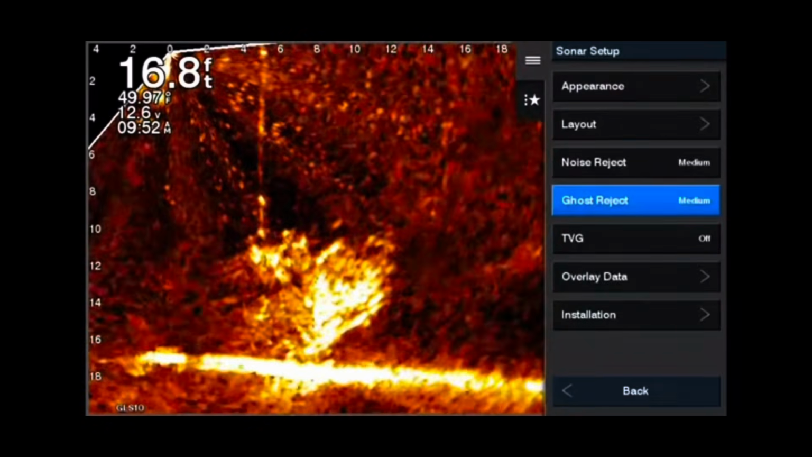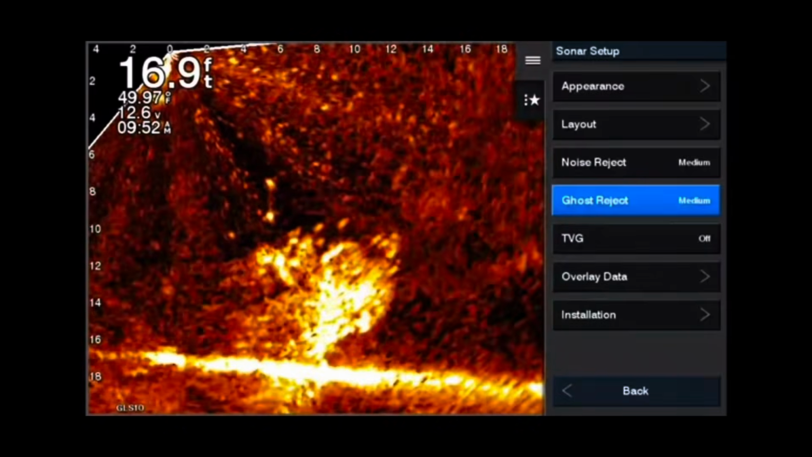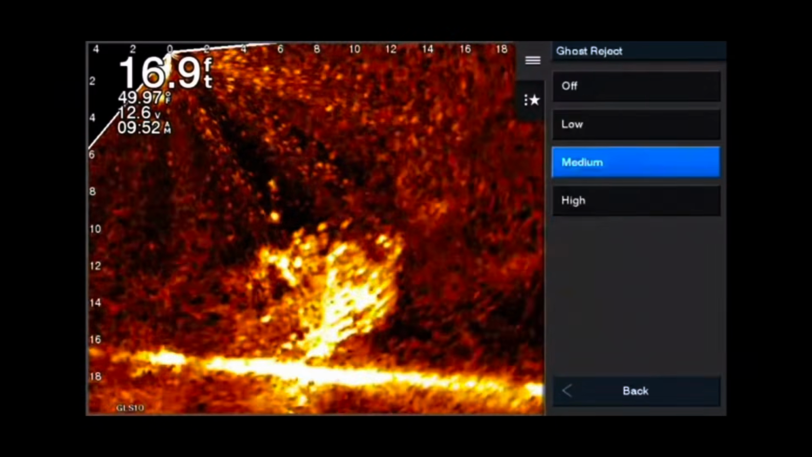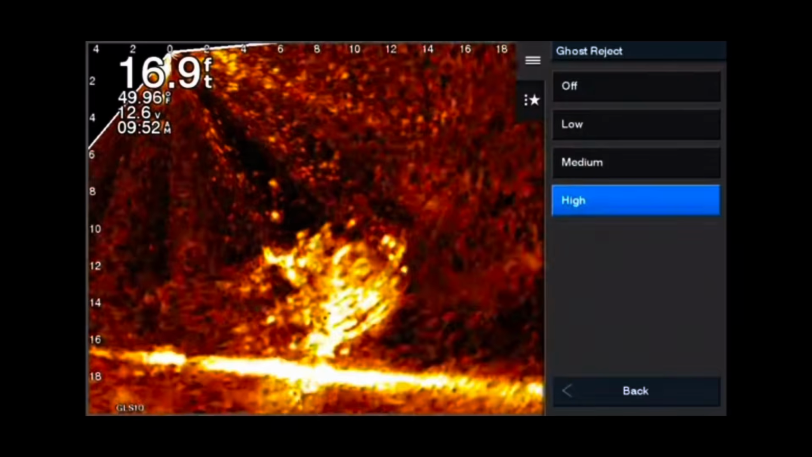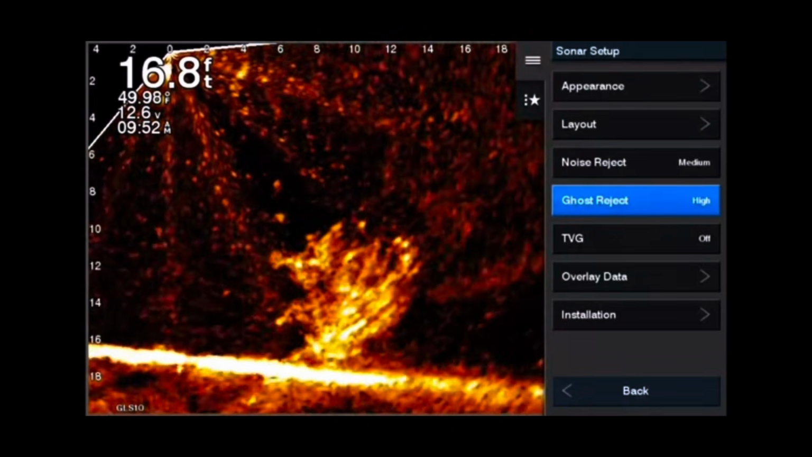Now this is, as we turn it to medium, really look at that. Now we're really starting, jig still showing up well, but it's starting to really filter out. Now when you turn it to high, this is where it gets crazy. I don't know what it does on high, because